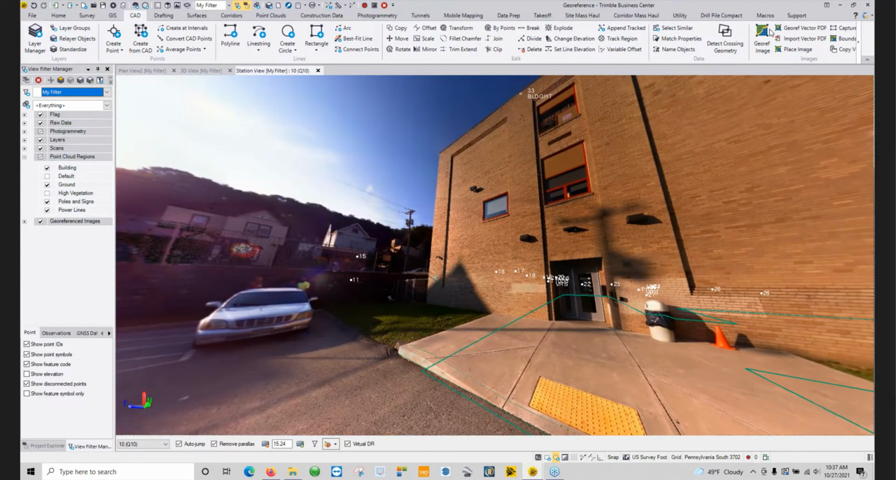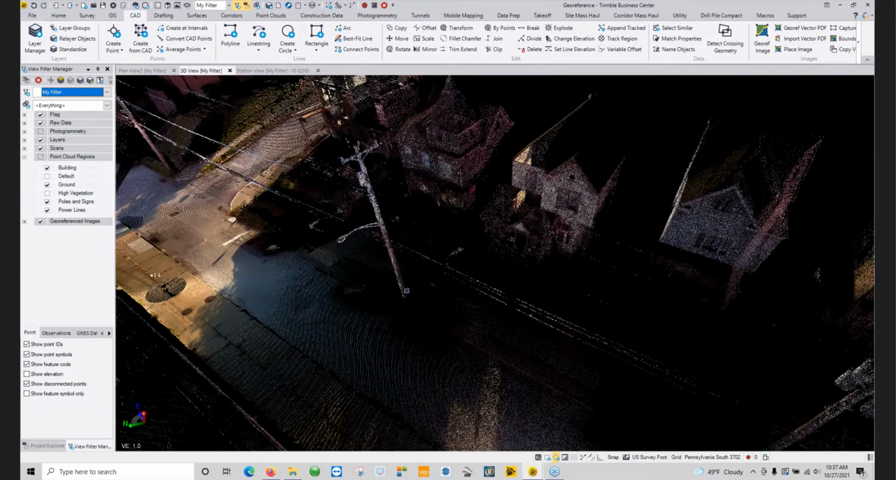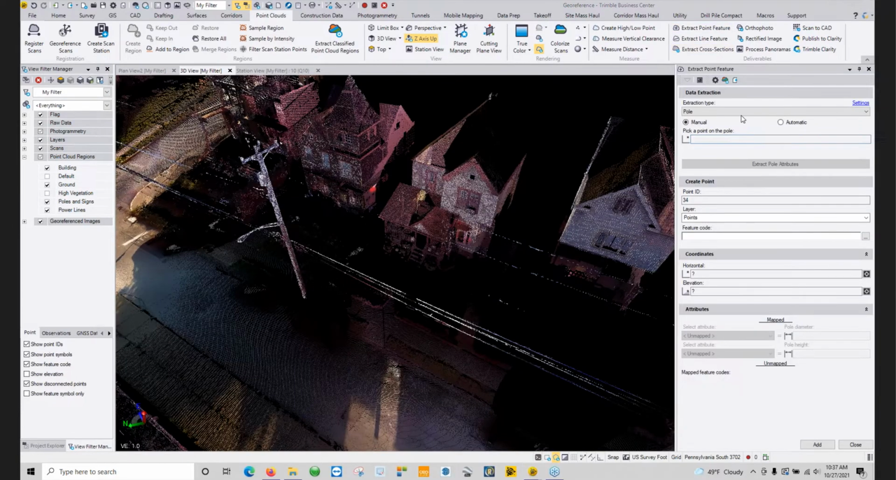If you want to, there's also the option here for extracting point features. So inside of our 3D view, for instance, if we had power poles here. So here's one in this particular location. Under the point clouds tab, there is extract point features. And if I have it set to pole and just in manual mode, and I click on a pole and I say extract pole features,